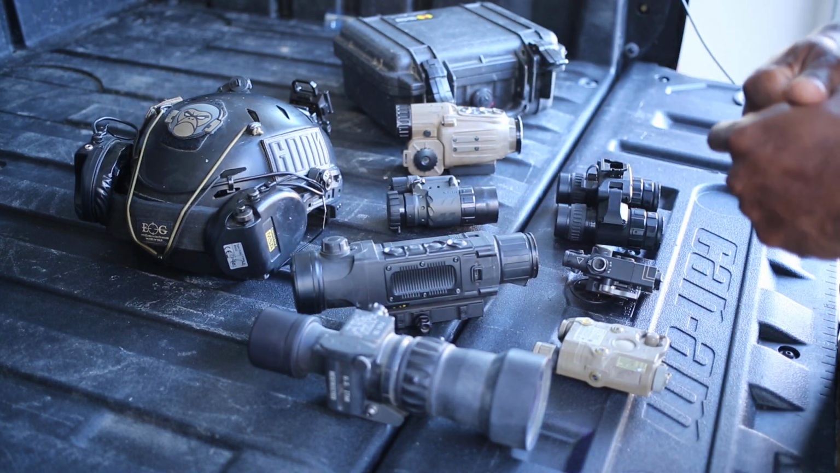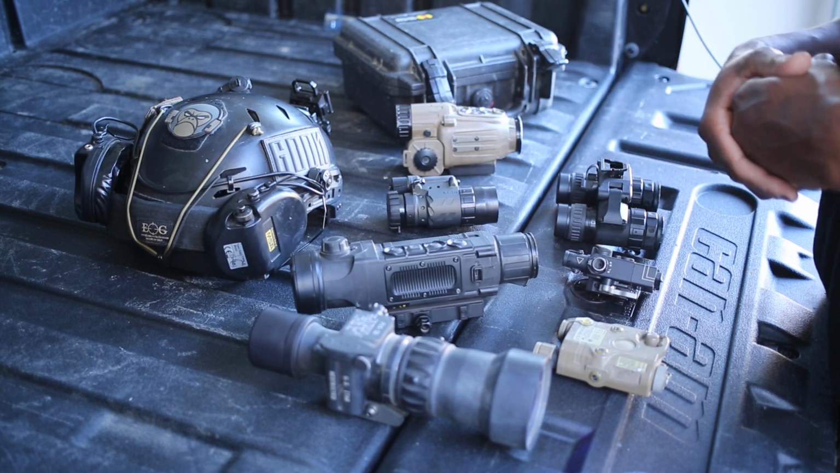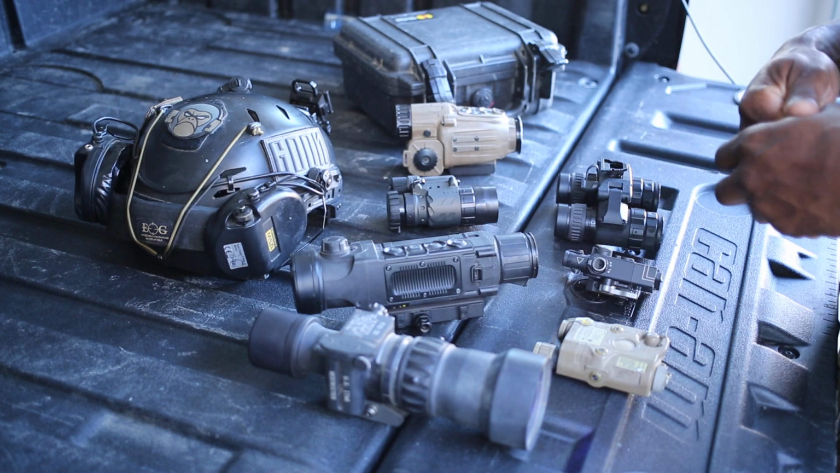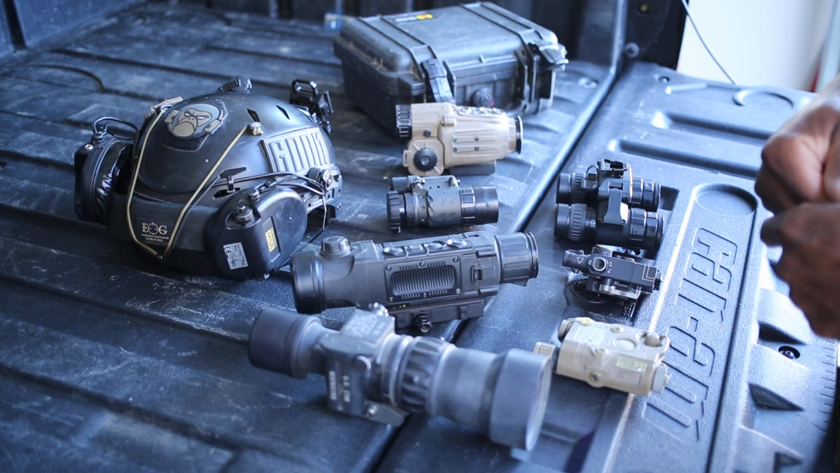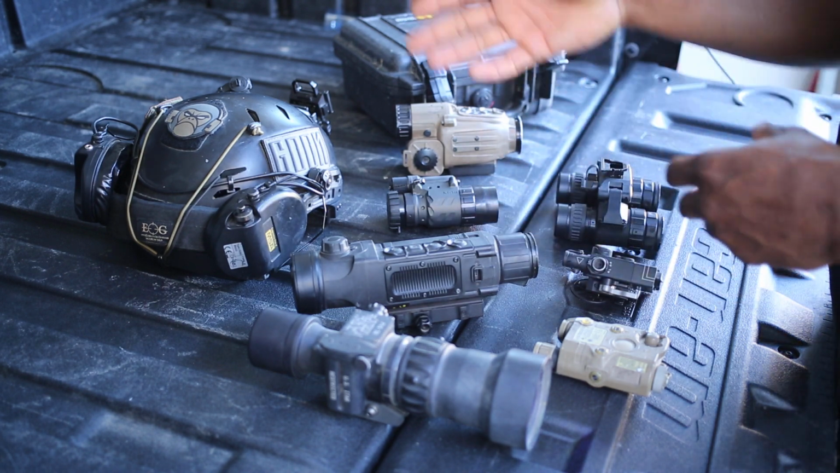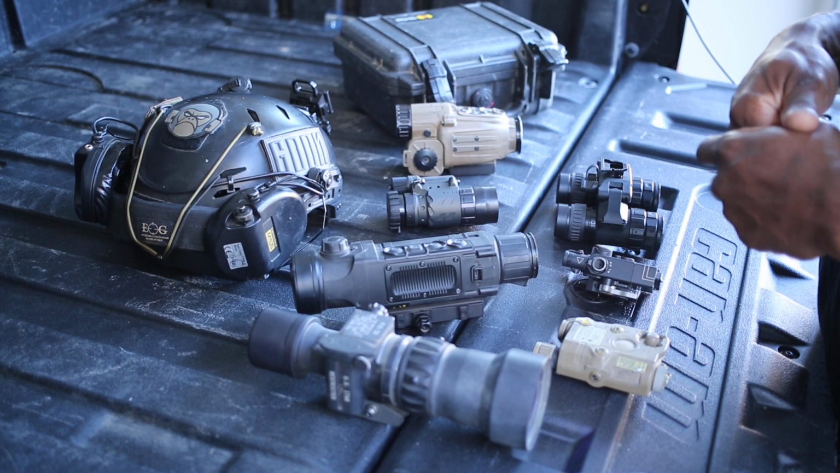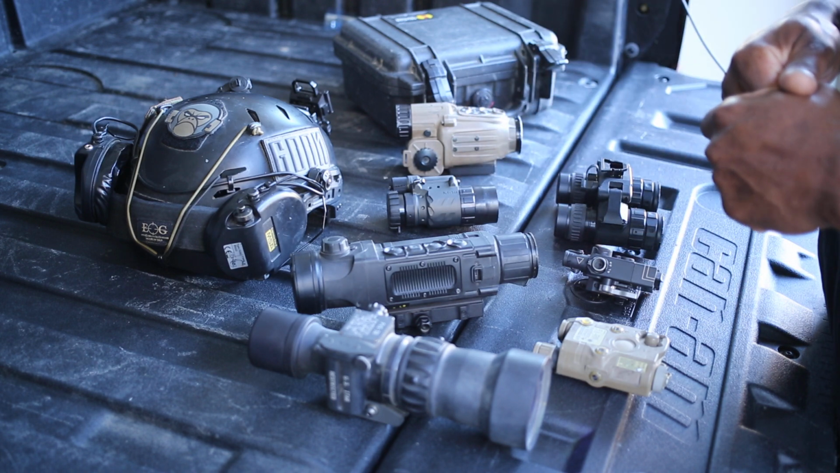At the end of the day, if you asked me which one I would choose, night vision or thermal, I will drop the night vision and go with thermal, because that's what I do. I hunt at night. If you're ready to bug out or, like I said, a recreational shooter at nighttime shooting close targets, then you'll probably pick night vision. So that's it. I don't want to get too technical with all this stuff. I just want to explain to you guys how I use it and how it could be used. So hopefully I answered some questions.